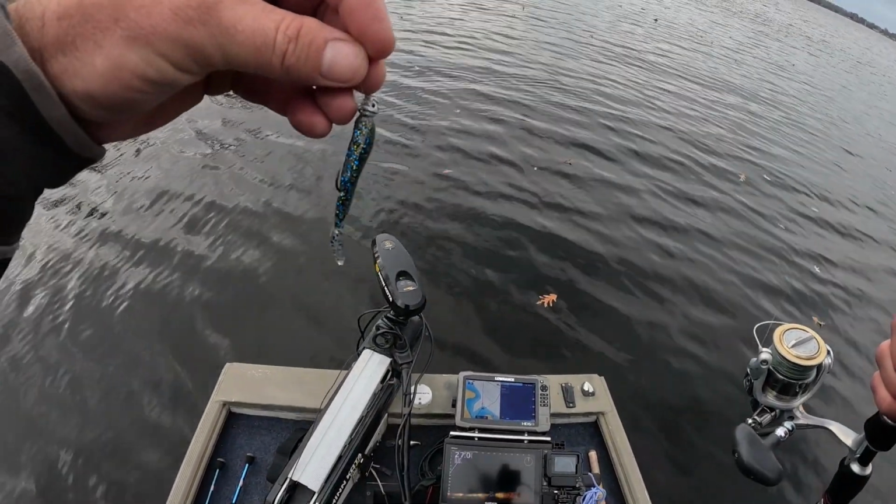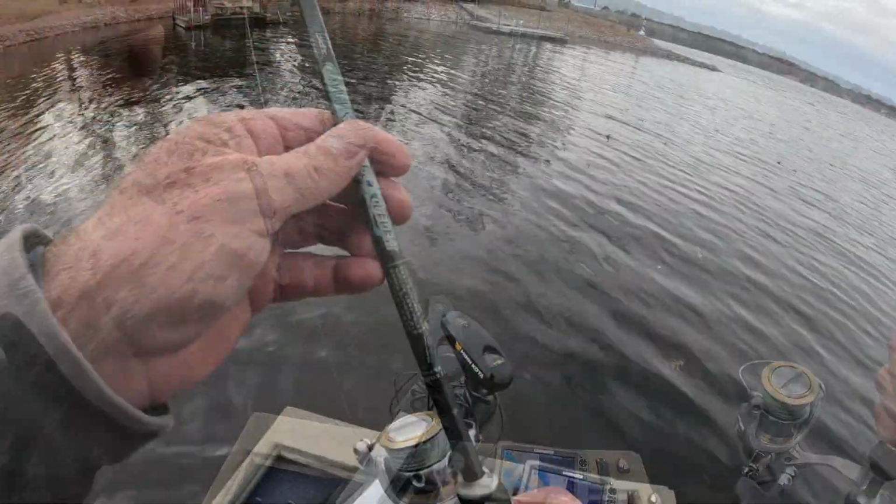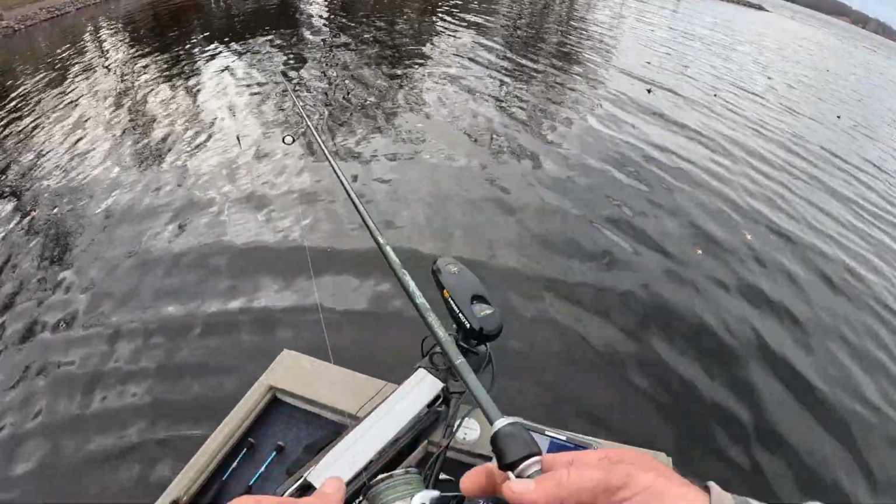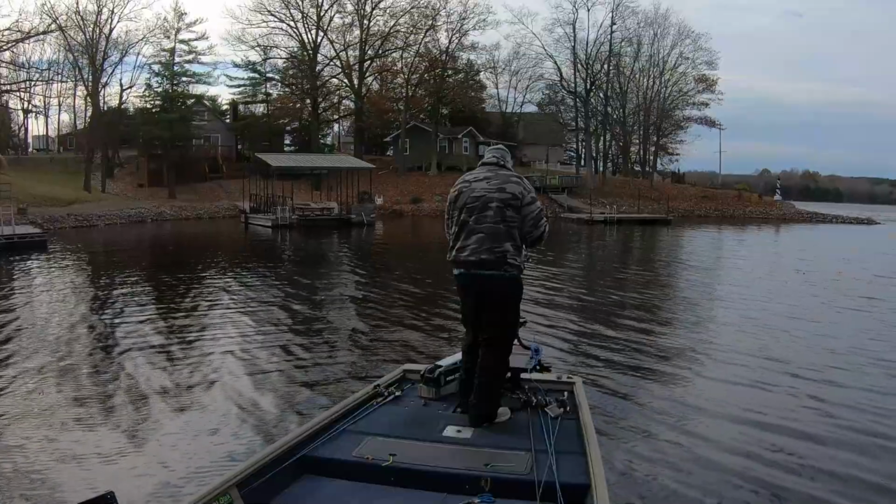All right, we got the little Gambler minnow, and we'll go up here and try to find our brush pile just to give us something to throw at. Okay, got a brush pile there. Let's cast this sucker out, see what she looks like. There it is. It definitely has a brighter return signal, I do believe.